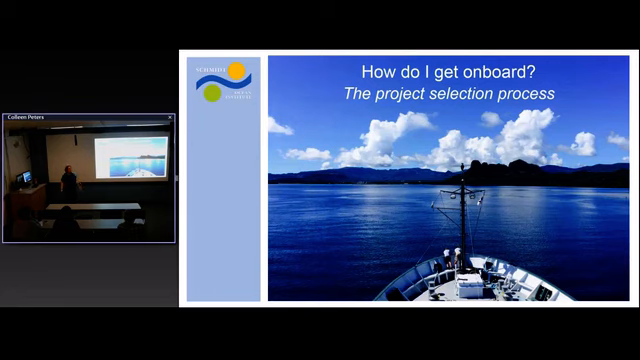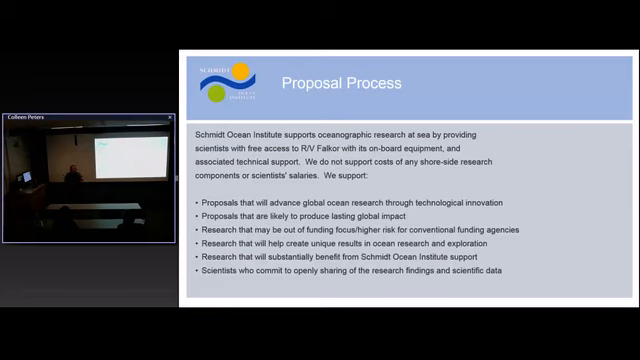There's a couple of different ways that you can get on board. The first and most obvious is to try to do a science project. This whole process is outlined on the website, so I'm not going to read everything to you. I'm going to give you the gist. As I said before, we like to provide people a platform to do the research that really doesn't get funded commonly from other resources. So technology development or exploration and that sort of thing. These are the kinds of topics that we encourage people to apply to do on the ship.